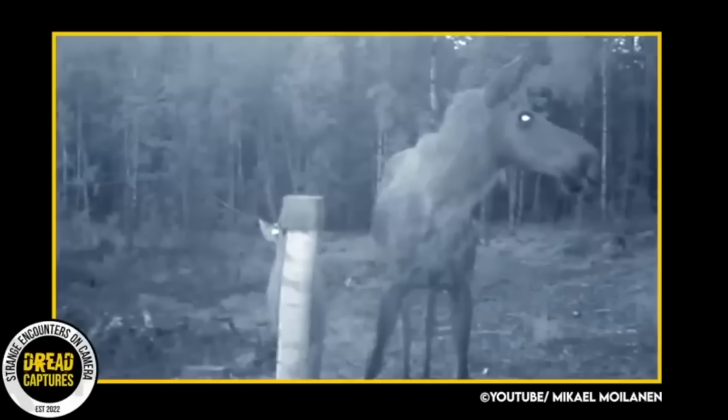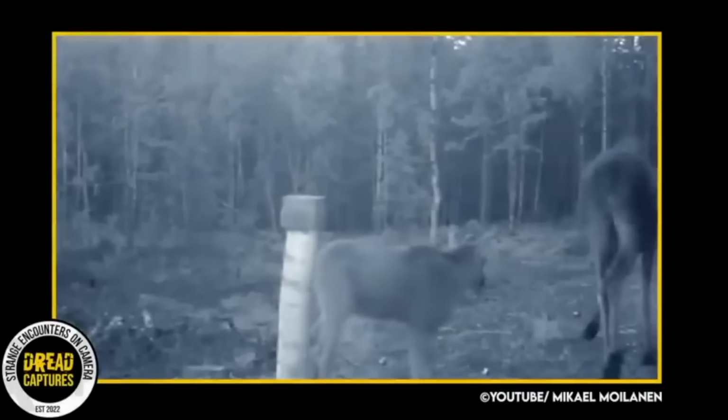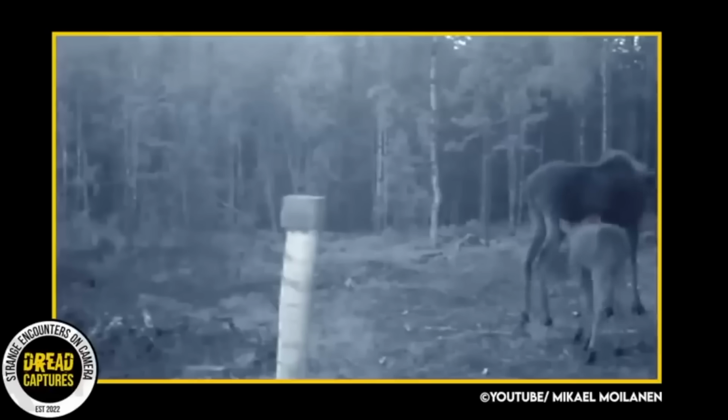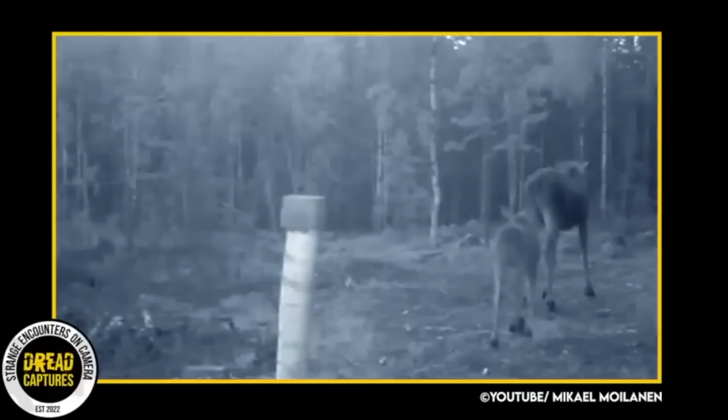She's staring intently at it. Look at her eyes. We quickly see what has her attention as a wolf enters the camera's view. No doubt he's after the calf. As he attempts to grab the calf, Mom steps in. You can even see her kicking with her back legs.